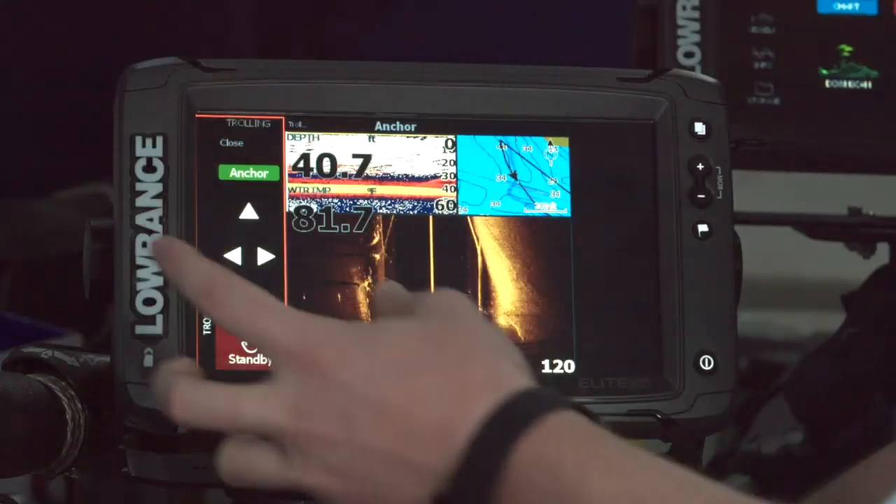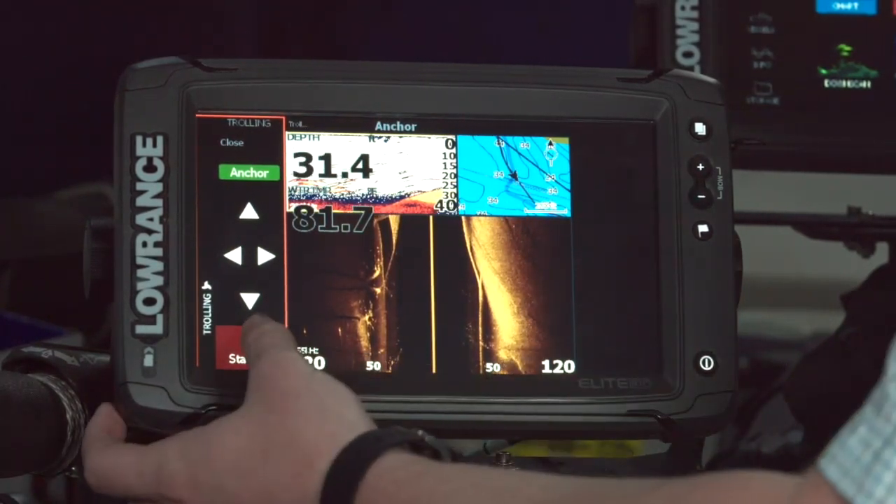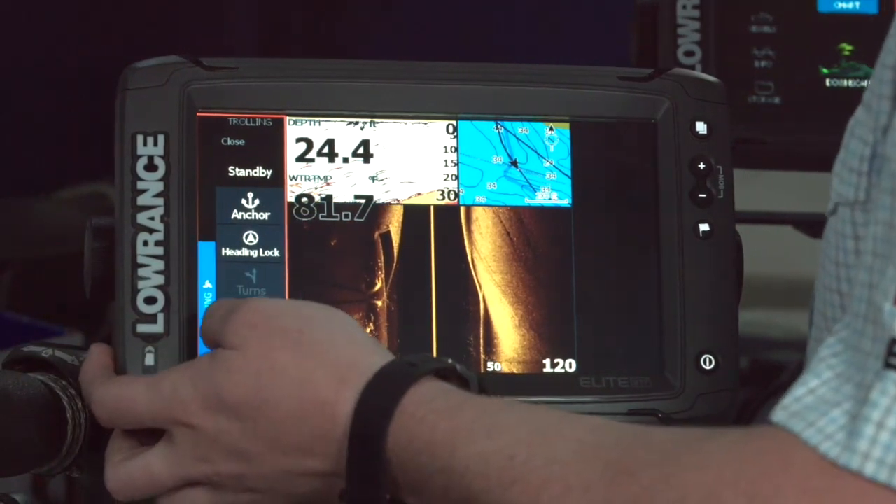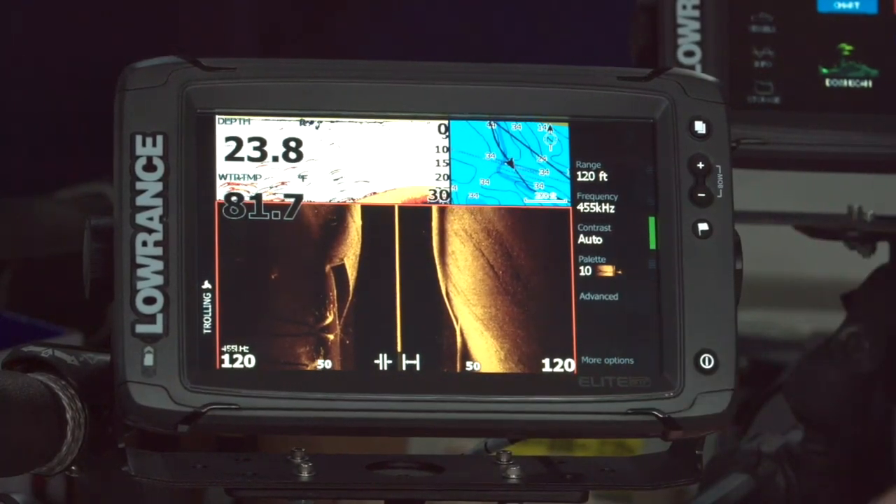Once I'm there, I have the ability to jog in all 4 directions, so forward, backward, left, and right, or put it in standby. And standby will basically just shut it off so that the motor is not doing anything. Standby mode for the motor just means be still.